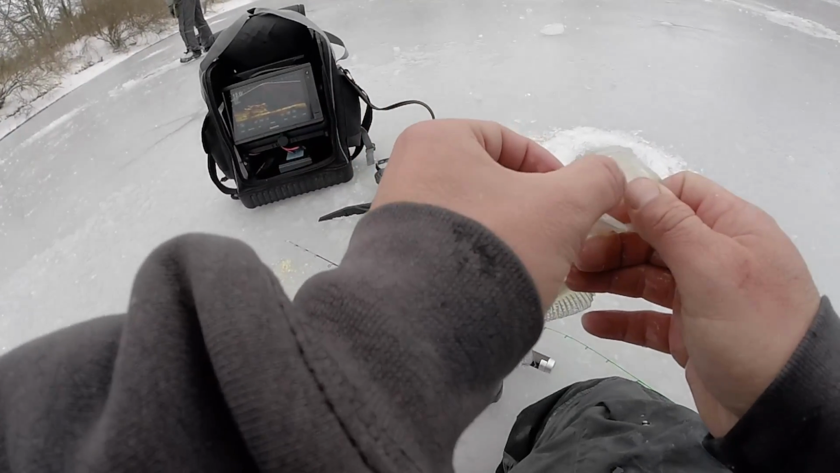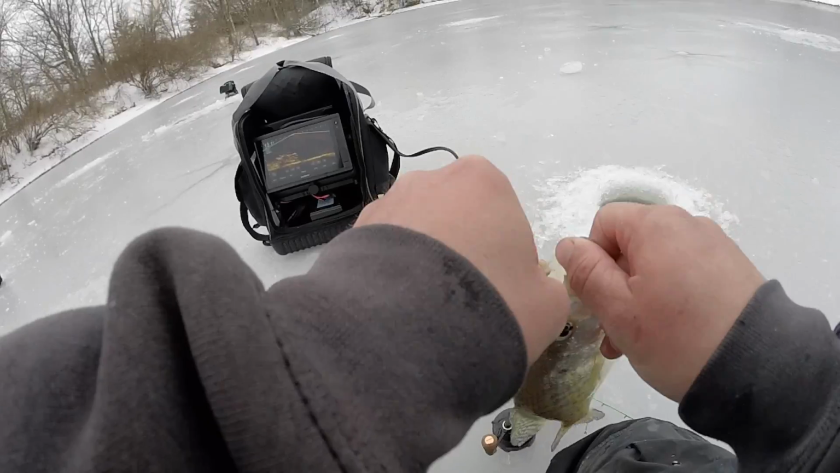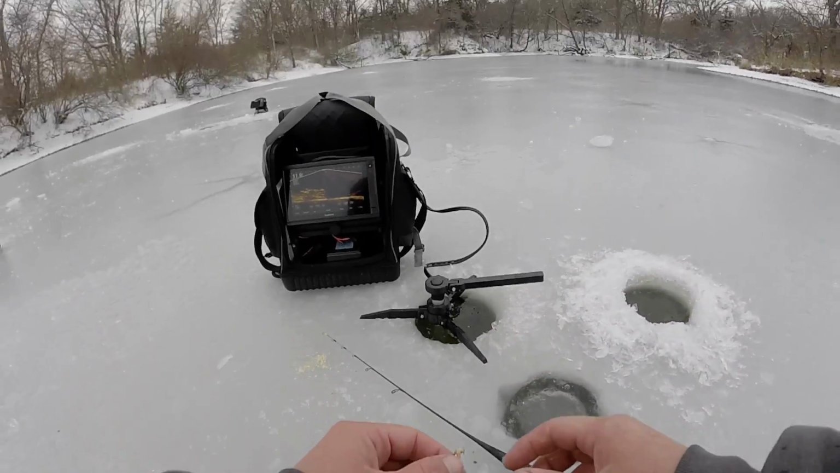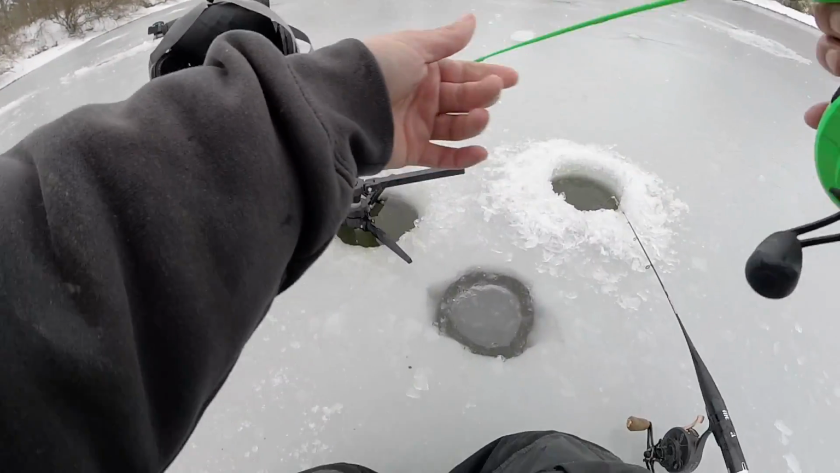I'm not sure how many I've shown you, but I've probably caught 15 crappies in 30 minutes, and 13 of them were pretty pathetic. But they are white crappies. Nice, nice, nice. All right, I'm gonna warm up my hands for a second, then we'll get back at it. We're slowly but surely figuring them out, Jordan. We're doing things. I like it.